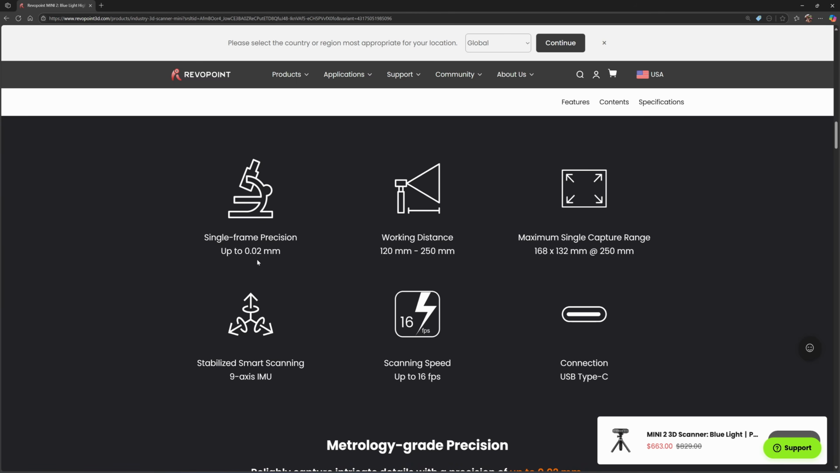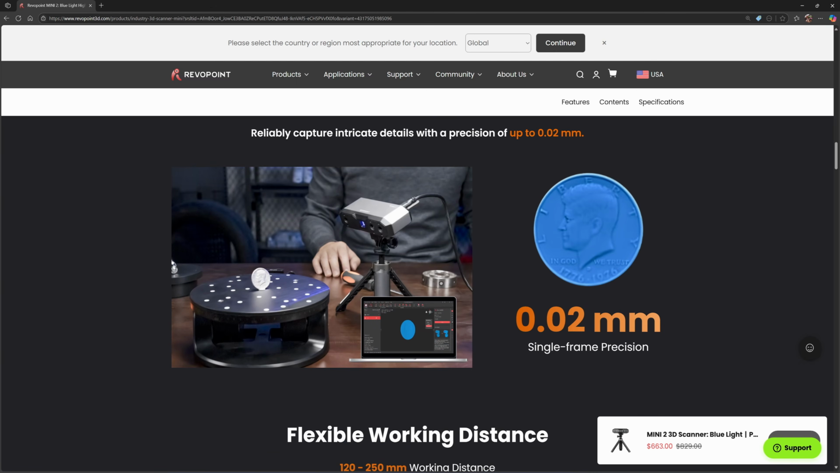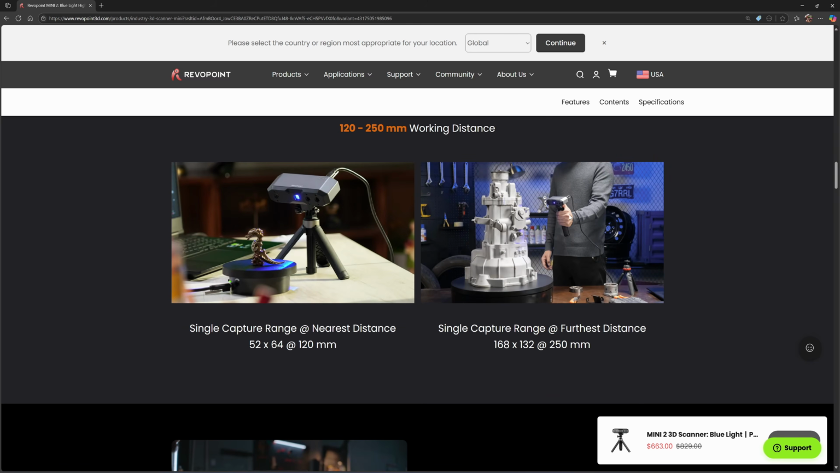See here, they still say up to 20 microns, working distance 25 cm maximum, and single capture range, 9-axis IMU, again 0.02mm. Here's another picture of this guy making a 3D scan of a very large gearbox, much larger than this valve cover.